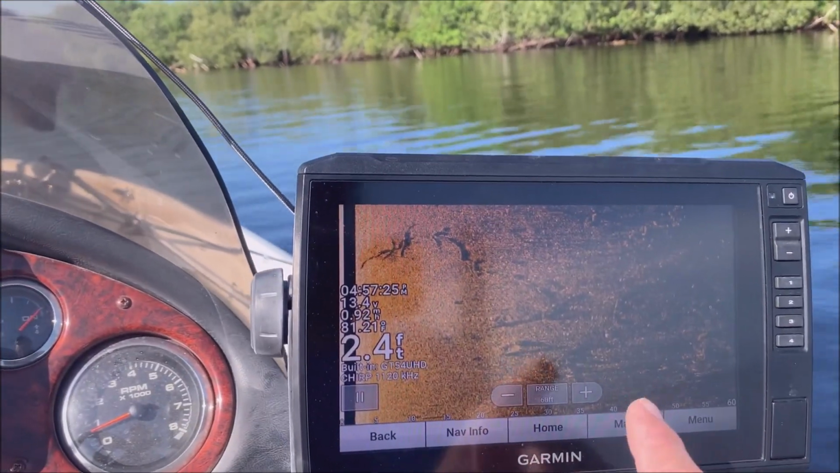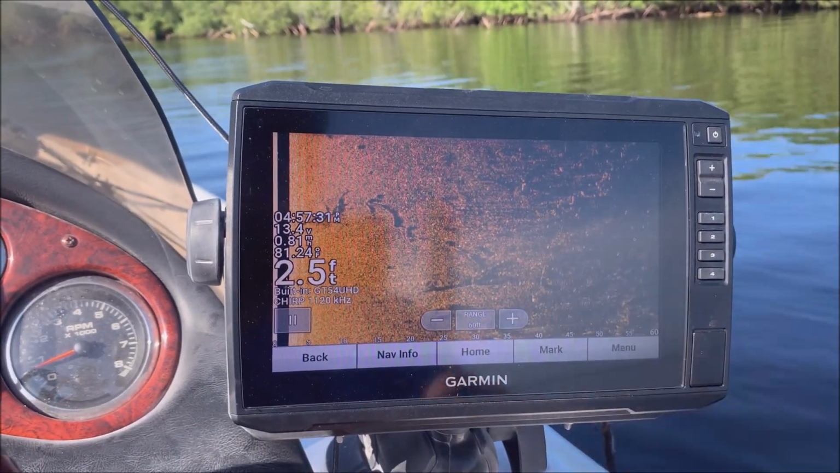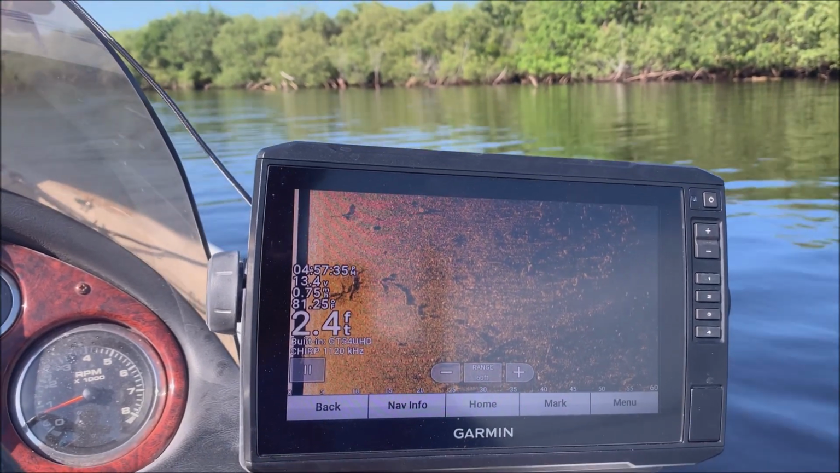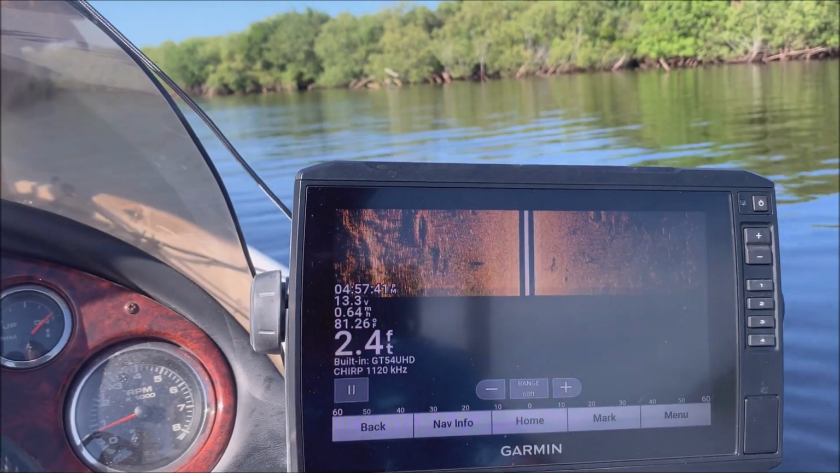So this comes in really handy too when you're fishing a row of docks. You can just keep that side view or side scan off to one side, and you're only seeing the side that you need to see. All right. And to go back in, we'll just hit view selection, and then I'm going to hit left and right again, and now I'm back to the normal view.